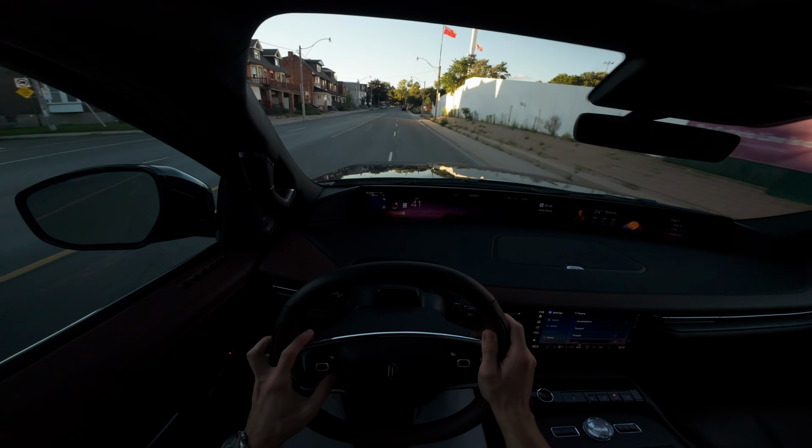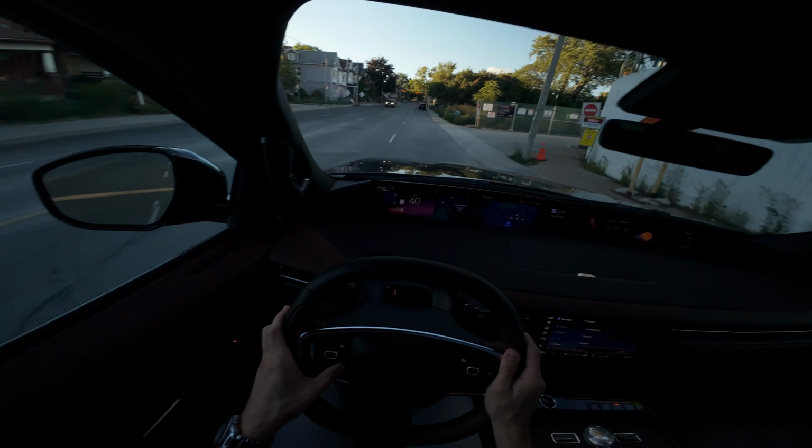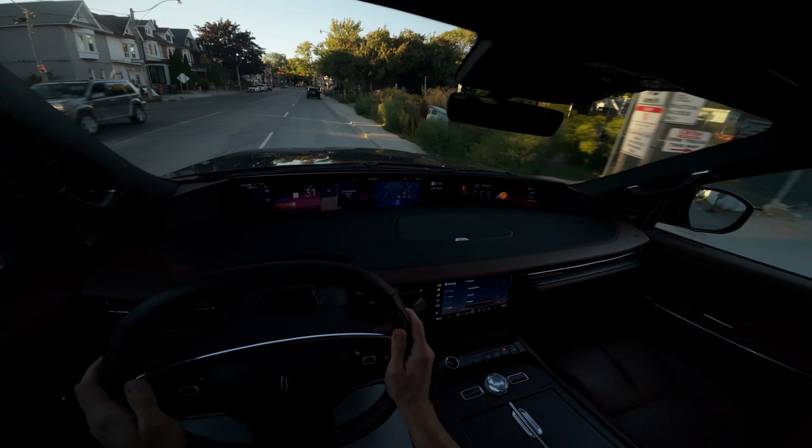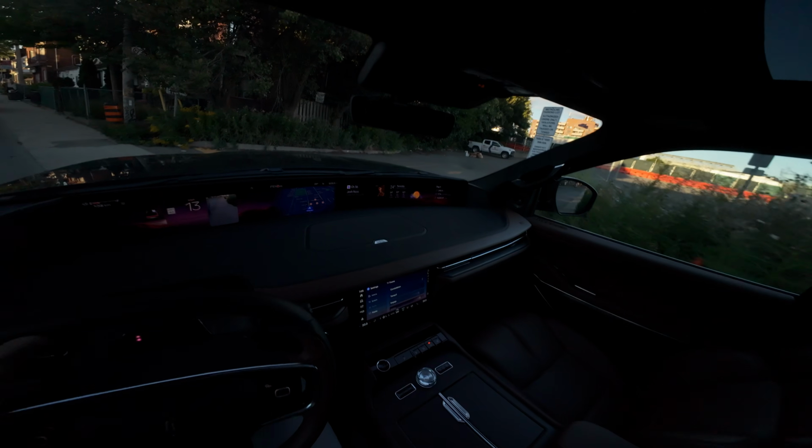As you can see, they shift over depending on if I have my lane keep system on or off. Really nice. Well done. Gonna tune in here for a second.